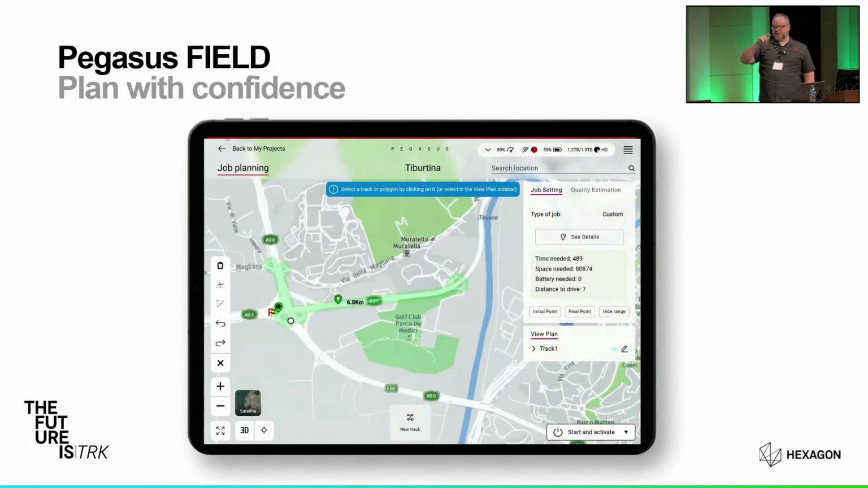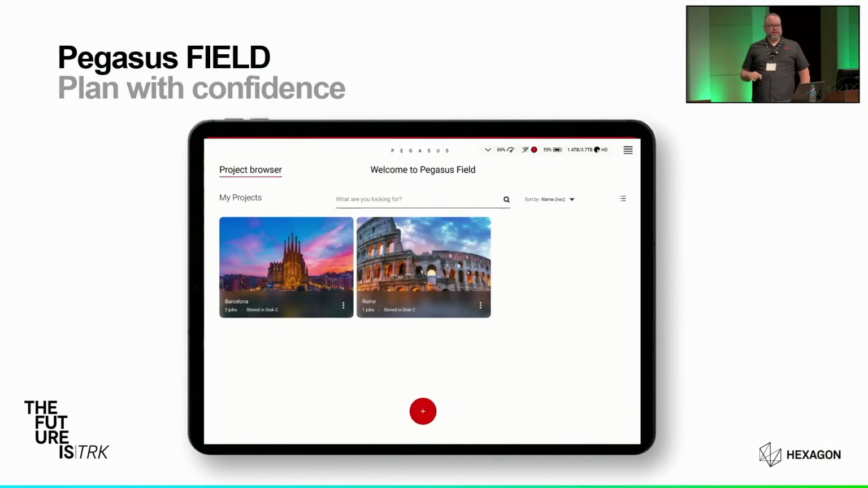You can either select the area that you want to work in and let Pegasus Field decide the best driving route, or you can granularly go into your collection area, pick individual streets, and assign different parameters for them. Smith Street, I want 2 passes. I-75, I want 4 passes.